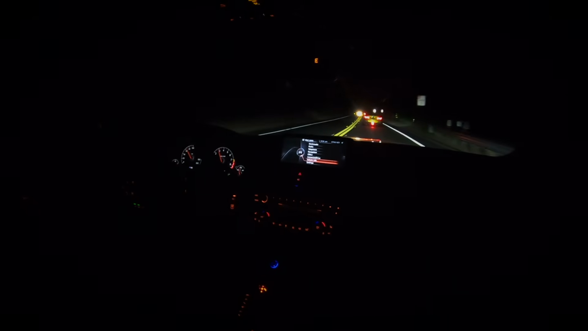Handling wise, this car is pretty direct. Compared to newer cars, the steering also feels pretty raw, super direct, and with the KNW suspension, it's super accurate. I think the coilover is $4,000 by itself, and it's highly adjustable.